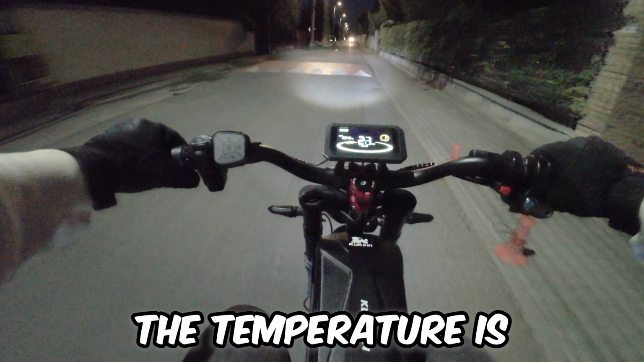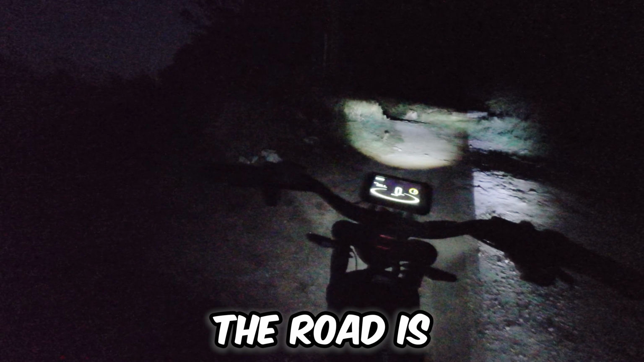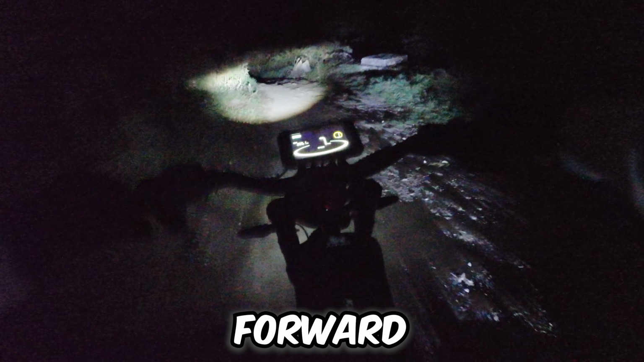In the forest, the temperature is lower. Well, all of a sudden, the road is... I guess we're just going forward. Jesus, man, where am I going? I don't know why Google Maps is recommending me this road. I'm usually going on the street. I didn't want to expose my friend to the cars, you know? So that's why we are going on this trail.